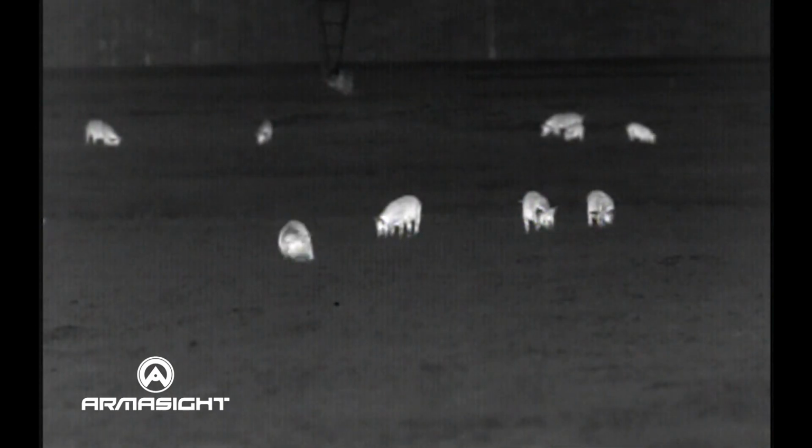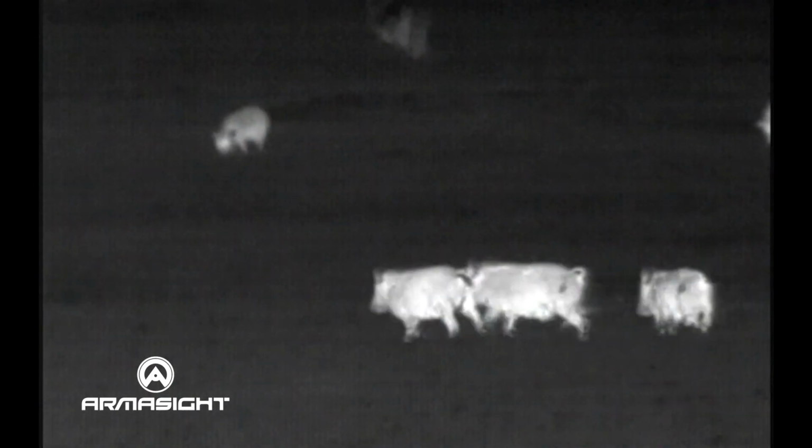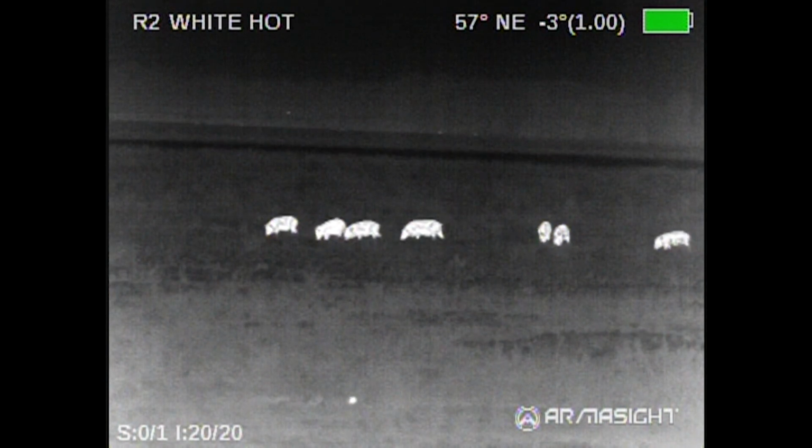Now it's just a matter of figuring out which one I want to take out, because I know when I pull the trigger on that very first hog, it's going to be lights out instantly, and then it's going to be mass chaos.